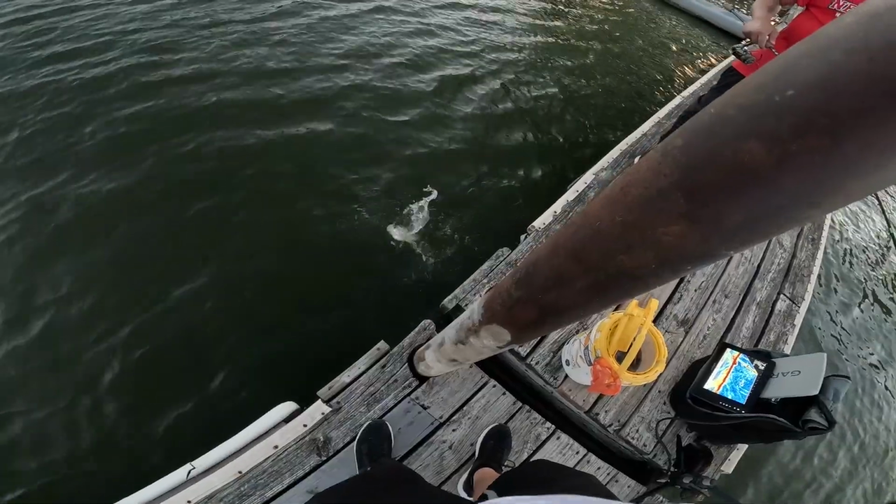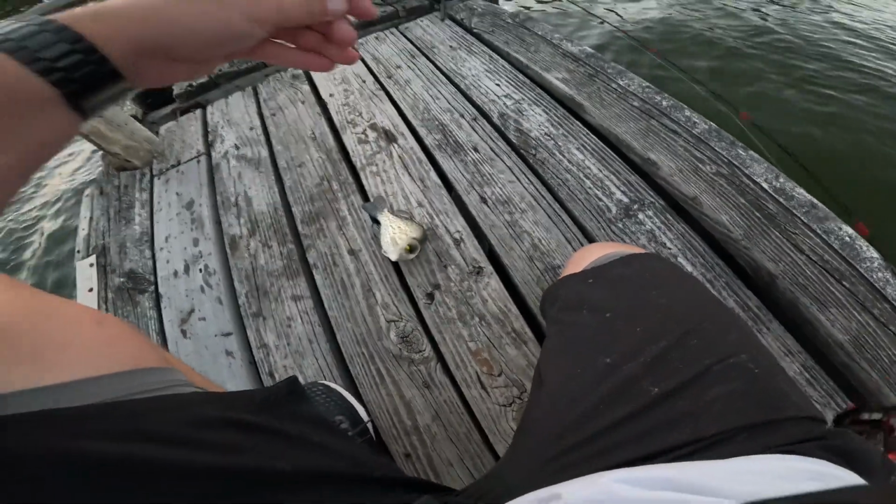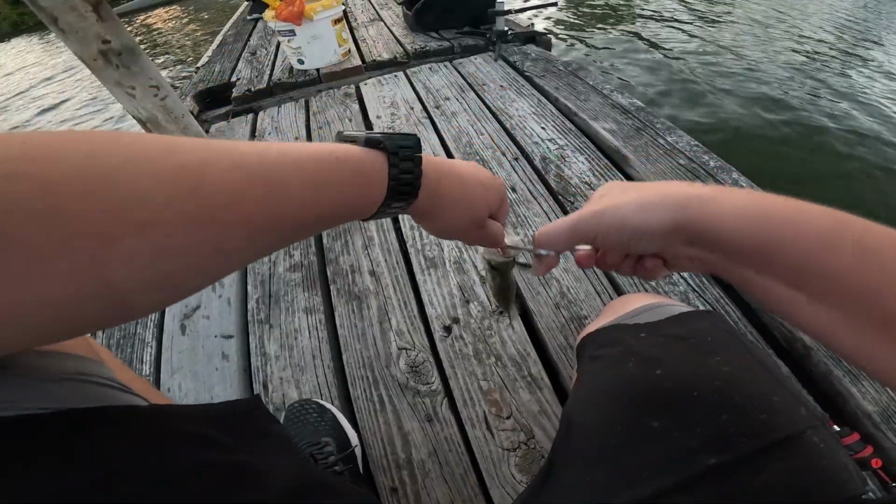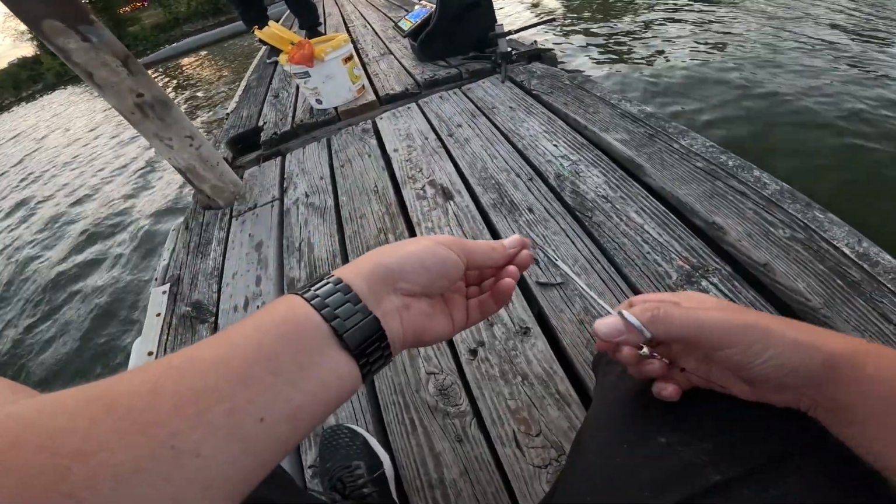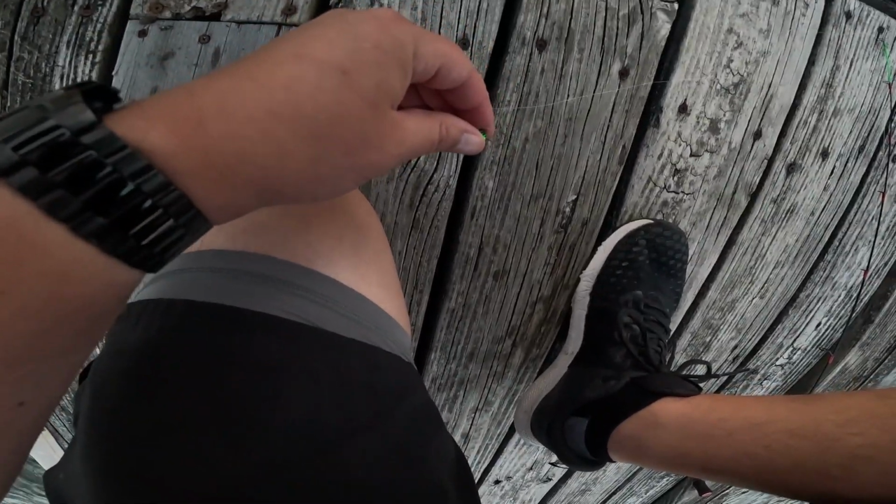What the? Is that one good? Or no? No, it's really small. Oh, did you swallow that, you bastard? Dude, brutally murdered my little guy.